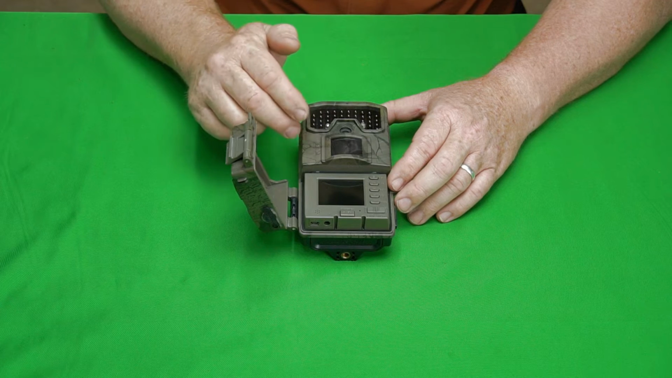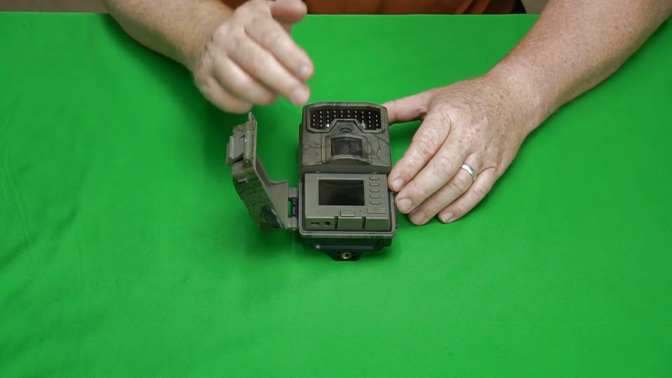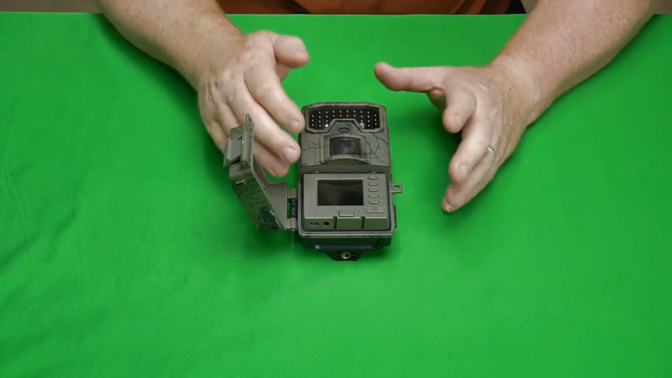There's not a whole lot of cameras on the market that I've tested that are like this, so it's doing good right out of the box as far as design-wise.